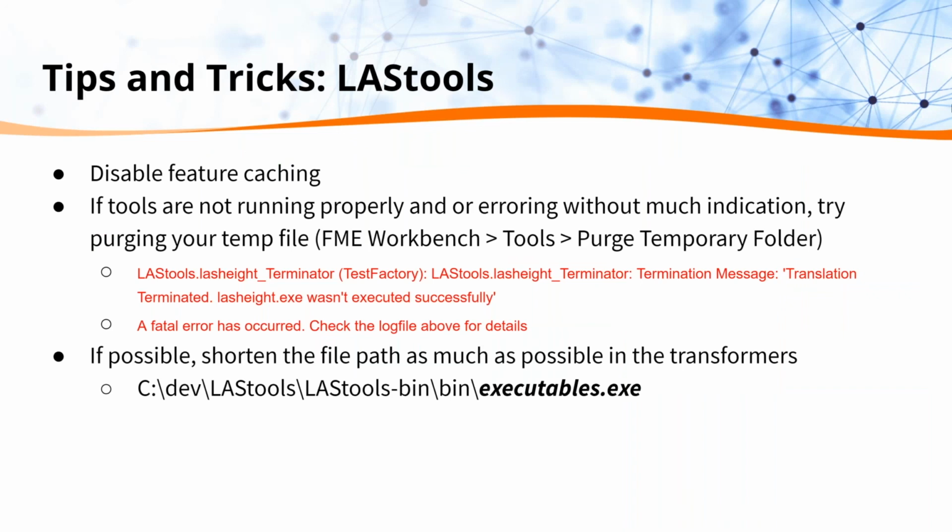Some tips and tricks: definitely run with feature caching off if you can. I know that makes it a little bit harder to compare your results. Also, if possible, try running these tools from the command line. I think it's a little more seamless that way. And if you are running into errors when you're running your tools and you're kind of at a loss, try purging your temp folder. That's something I found that worked. I ended up having to purge after every tool when running with feature caching. I also found that if you shorten the path, you get slightly quicker results. I used to have a crazy long user path in here, and shortening it improved performance a little bit for me.